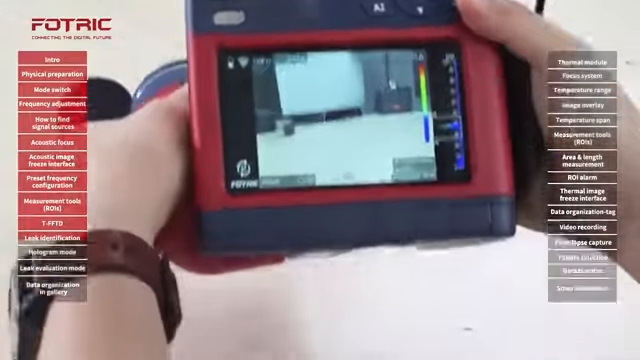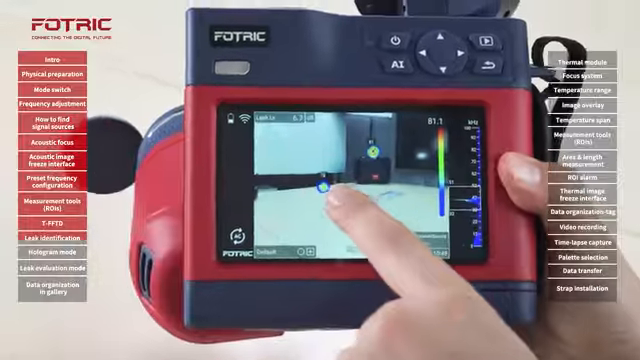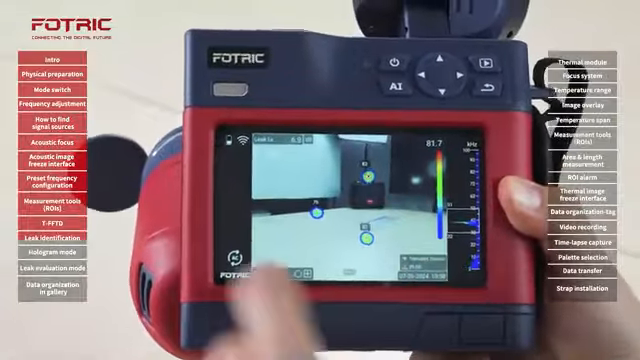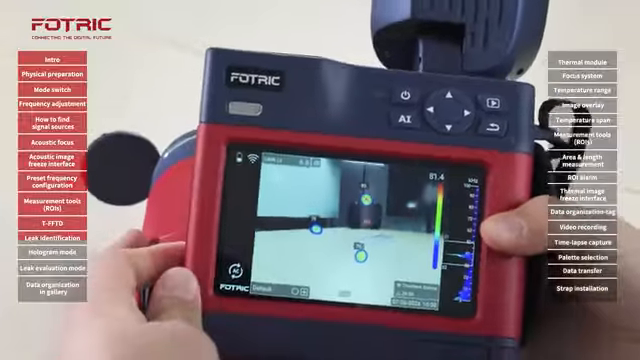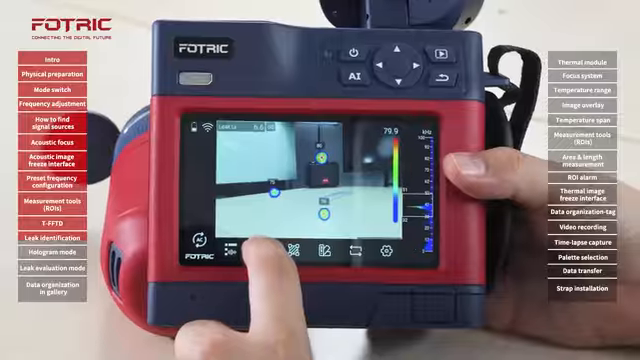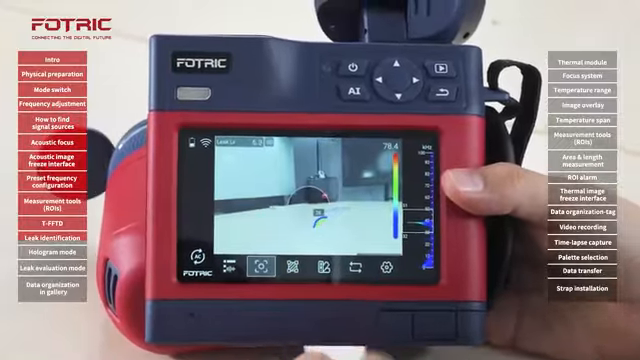or the other one. To isolate specific sources, we already identified that these two are true sources while this one is a reflection. I can use two methods. First, I will switch the general visualization to a focused visualization.